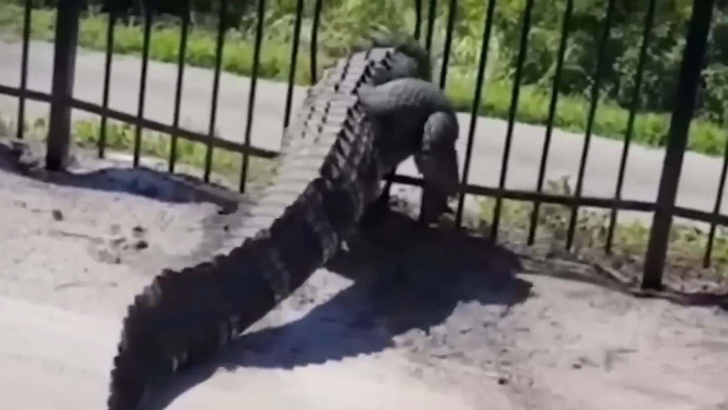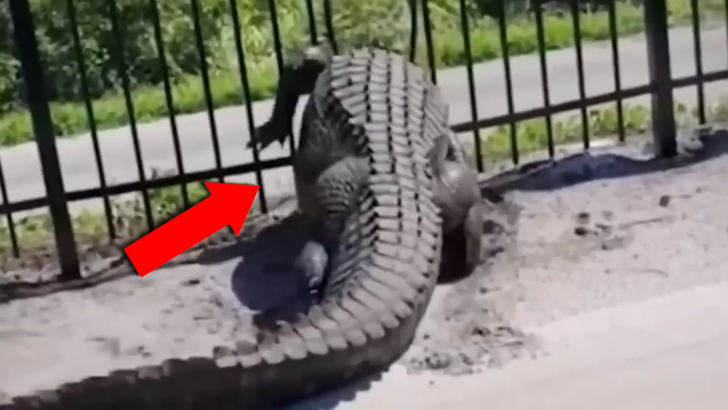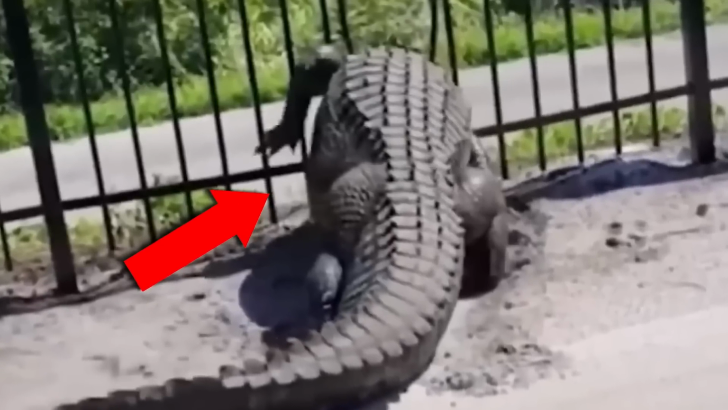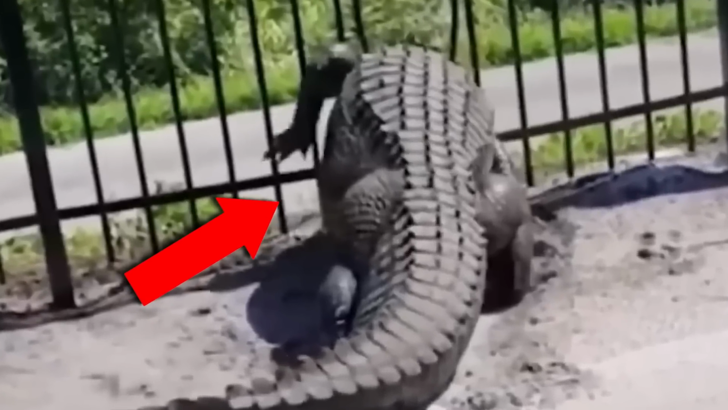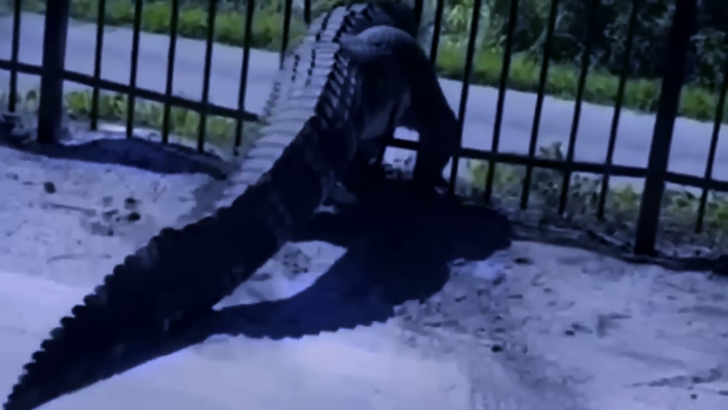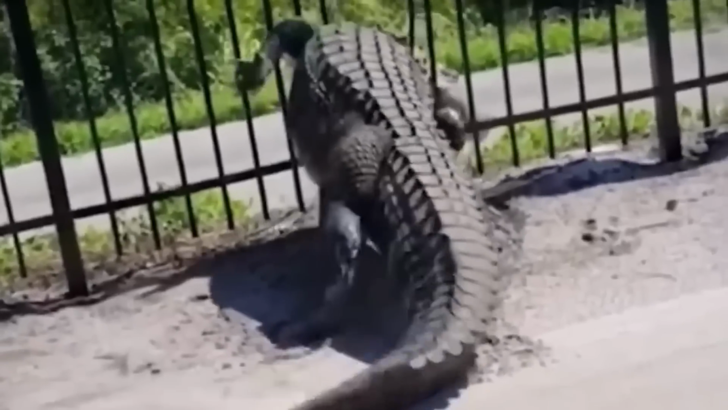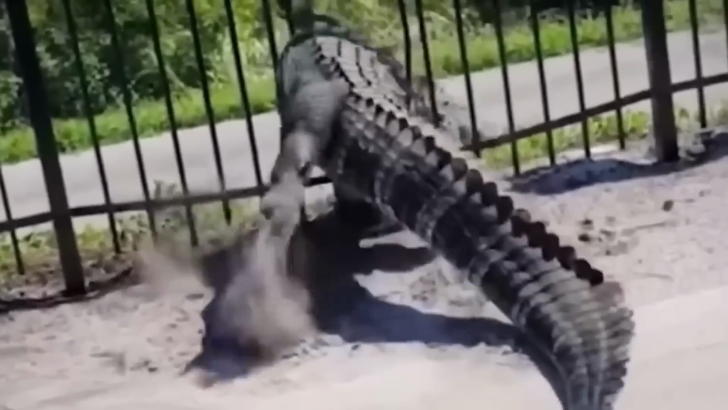The reptile continues to push through, creating more openings and eventually breaking the bar, making way for its massive body to pass through. This remarkable display highlights the forcefulness and sturdiness of a crocodile's body, proving that even solid objects like metal bars are no match for their strength. Watching this video will make you rethink the safety of being in the presence of such a powerful beast, even from inside a vehicle.